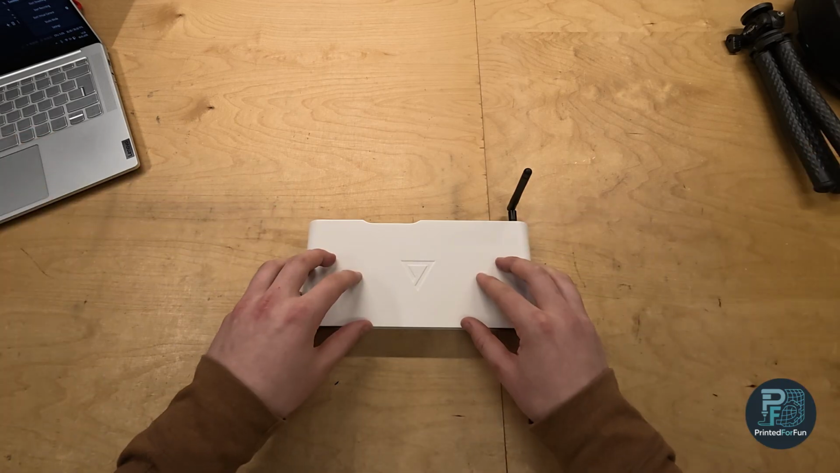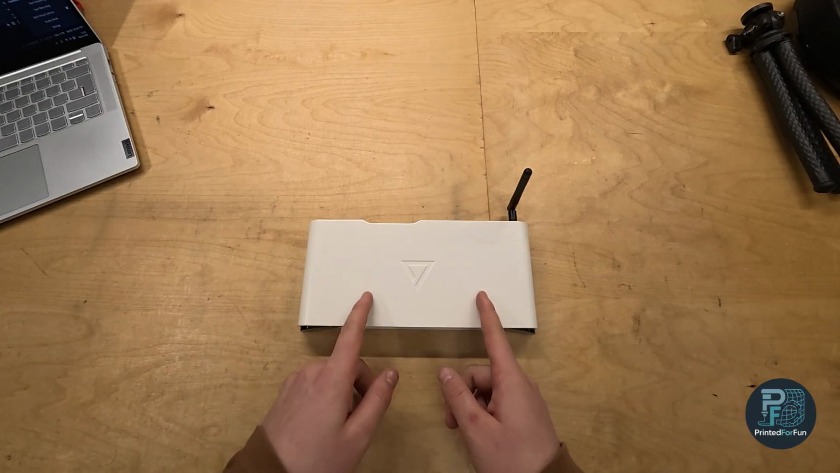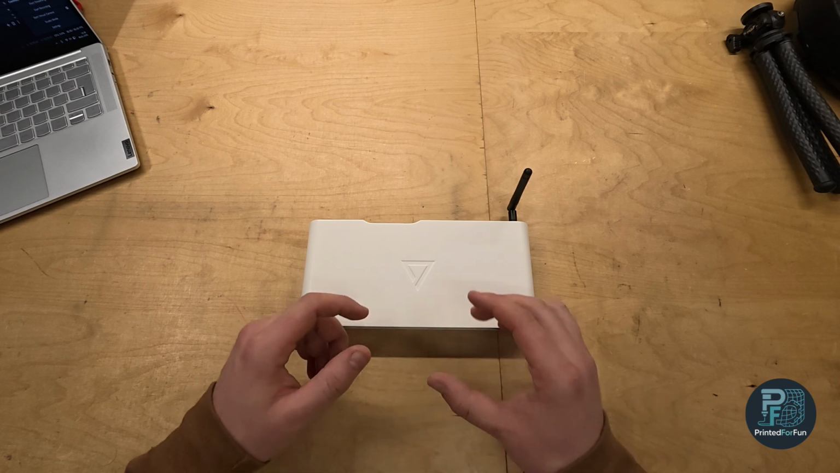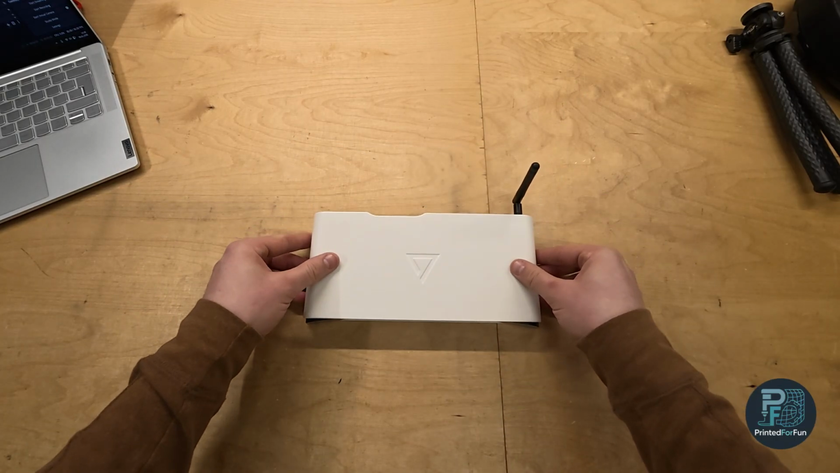So first, to start the scanner, or let's talk about how the scanner works. As I said, there's a Compute Module 4 inside, and this acts as a server, or like an edge device, where the scanner itself hosts a web server in your local network.